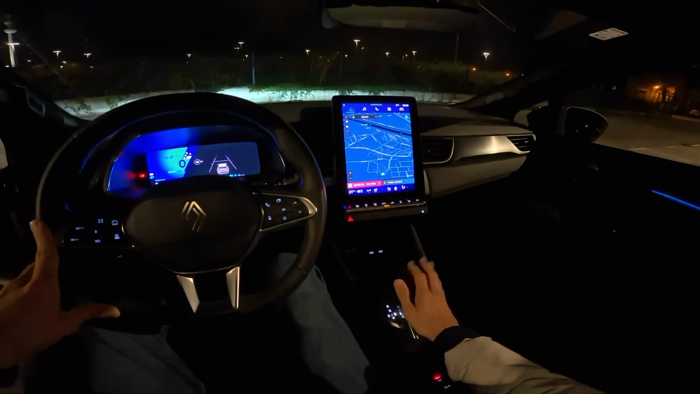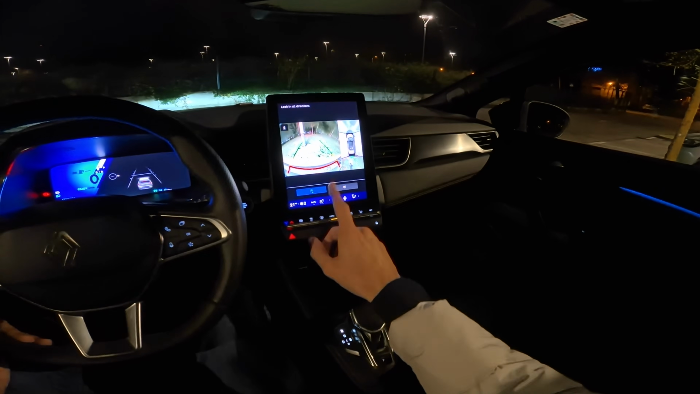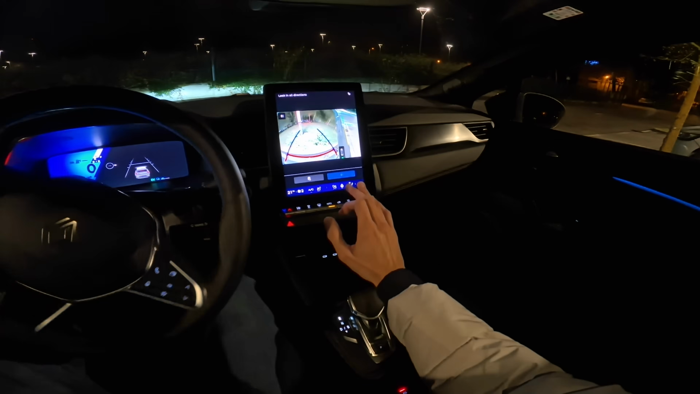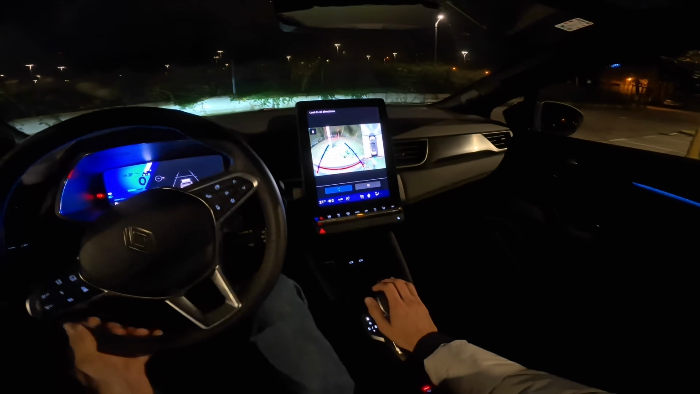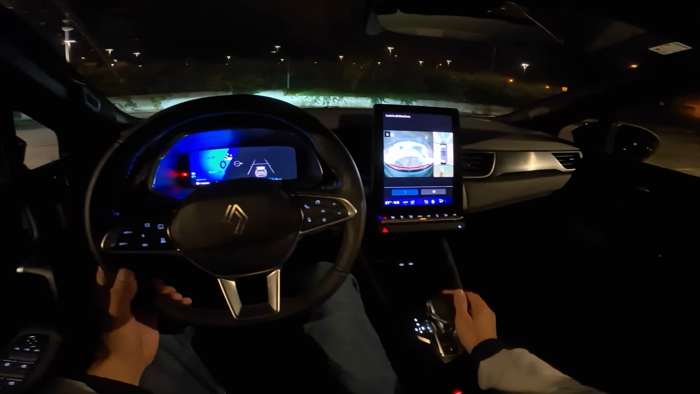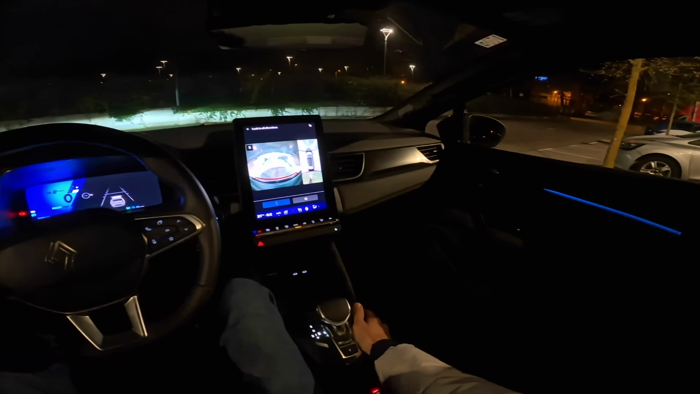Actually, yeah, put it to drive. Actually, wait, reverse. Just we're here. You can see the camera resolution. You can see here the sides. You can move the steering wheel. You can see the projection moves when you move the steering wheel. The camera resolution is the only part they didn't invest money in, but it serves its purpose for the parking. So let's go.